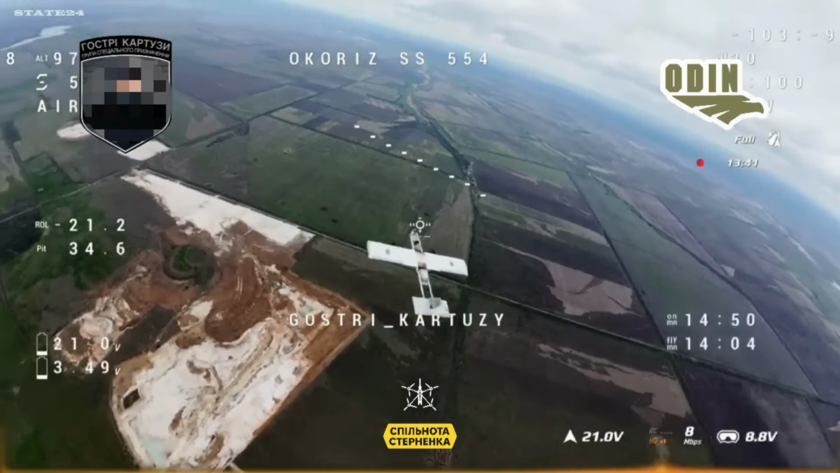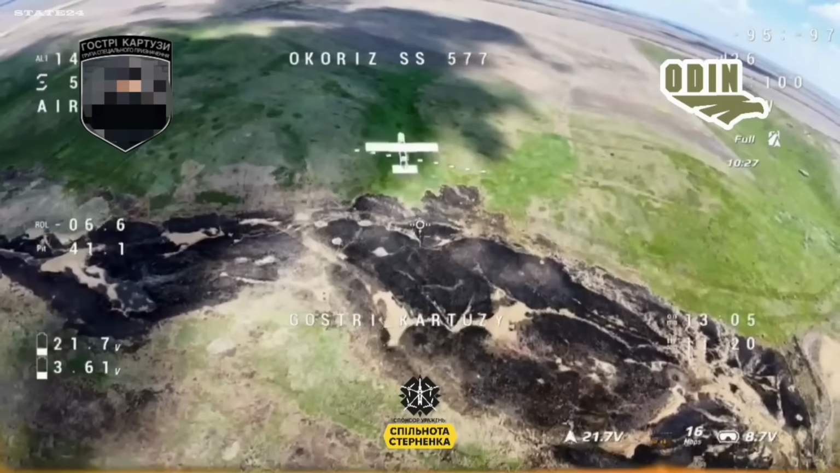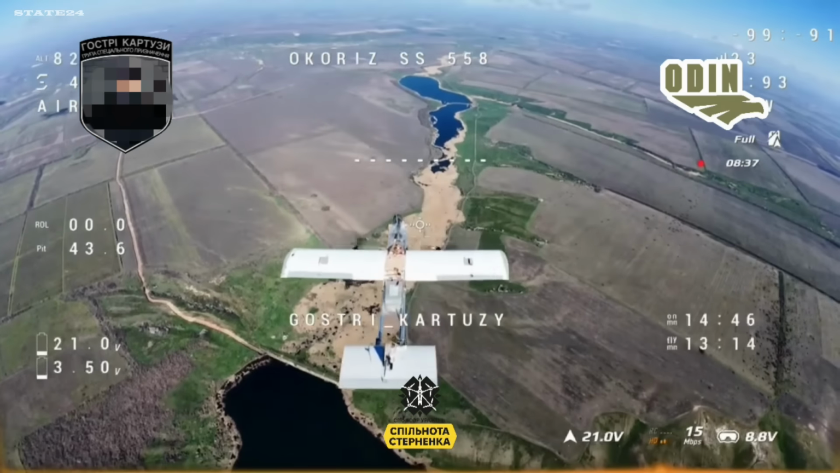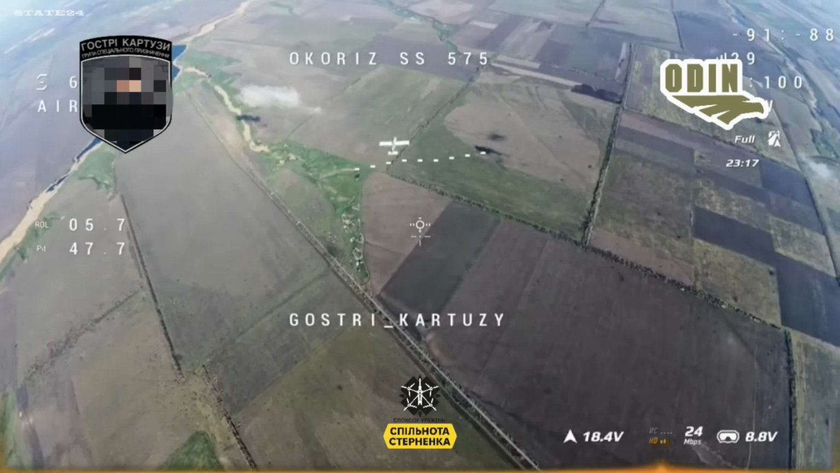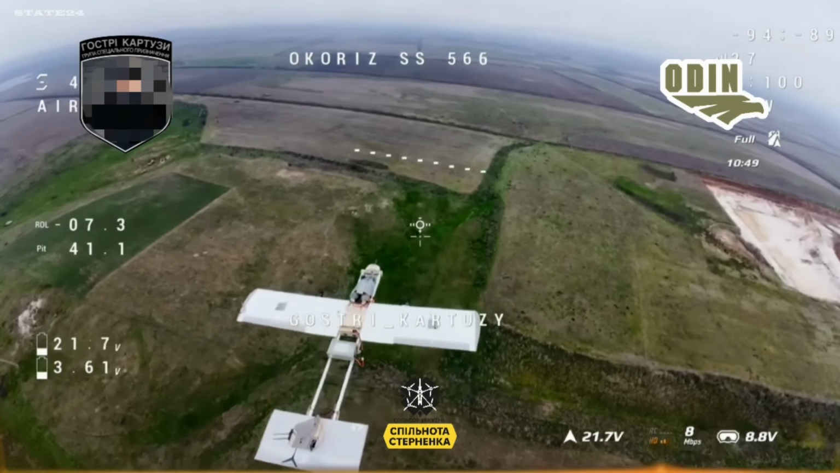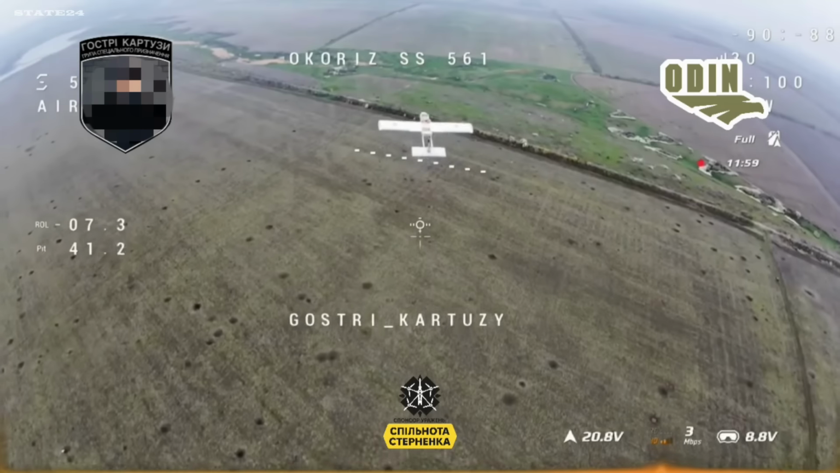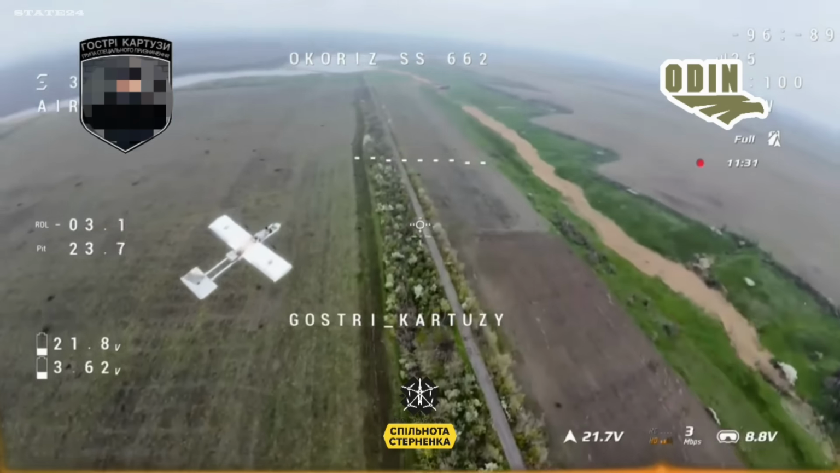The battle in the sky continues. Ukraine's Ostry-Kartuzy special unit operating interceptor drones, hunting down Russian UAVs before they reach their targets. In this operation alone, 20 Molniya II strike drones intercepted and destroyed mid-air. Not with missiles, not with traditional air defense, but with FPV interceptor drones built for exactly this purpose. 20 Russian attack drones never reached wherever they were heading. The sky over this sector now belongs to Ukraine.